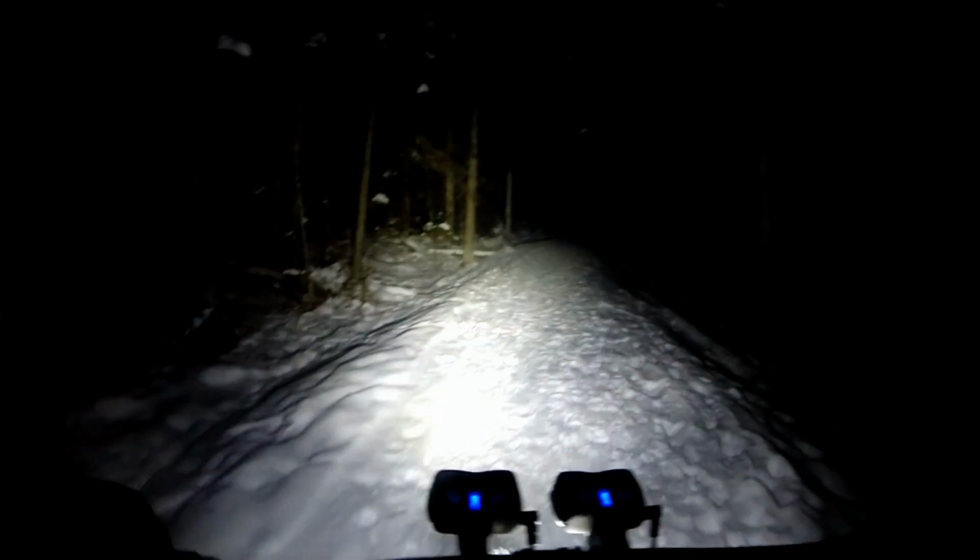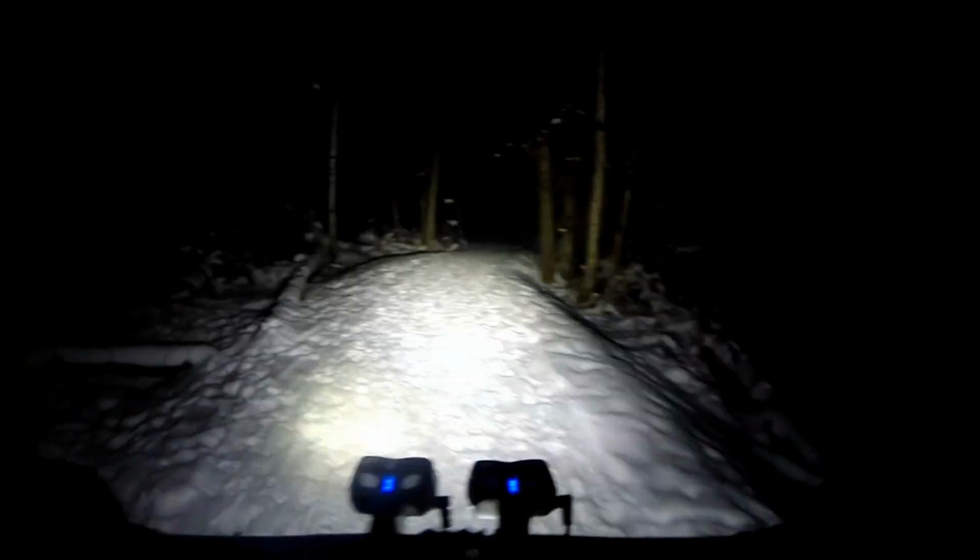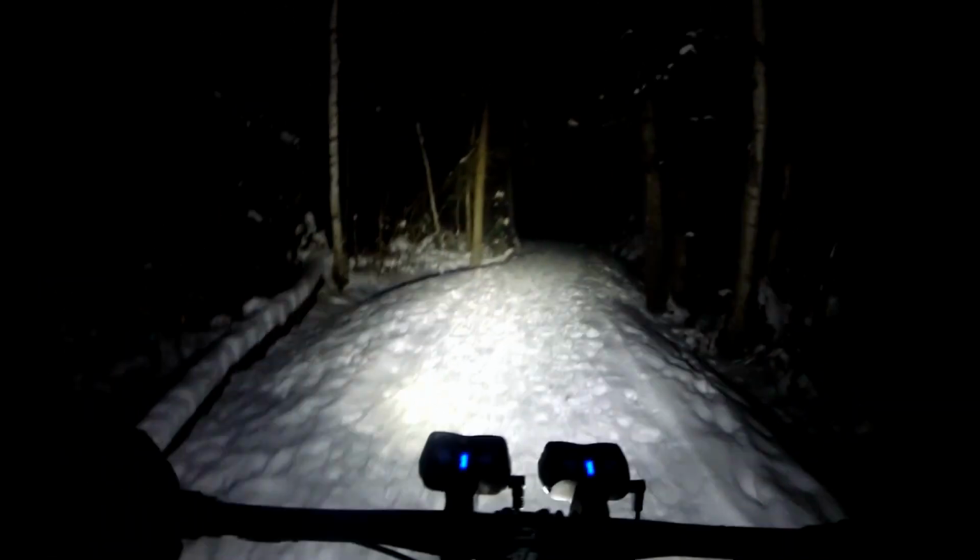Like this section here is still a little bit soft. This isn't a high traffic piece of trail. Further in, we should get better.